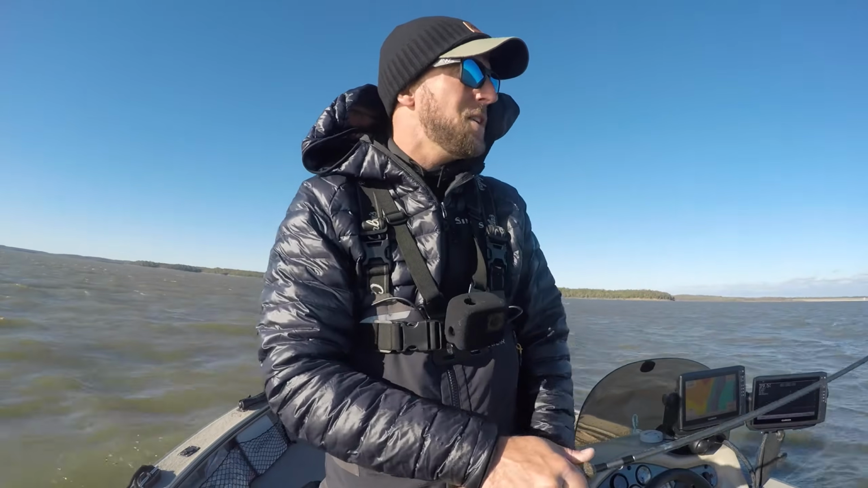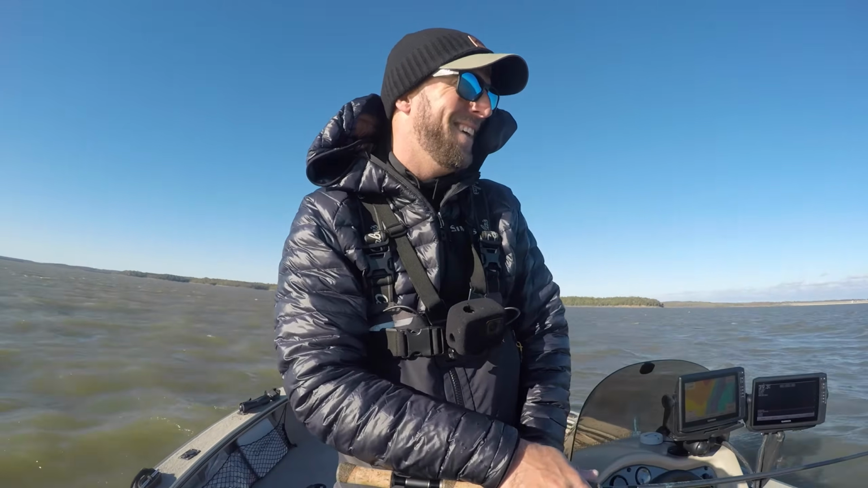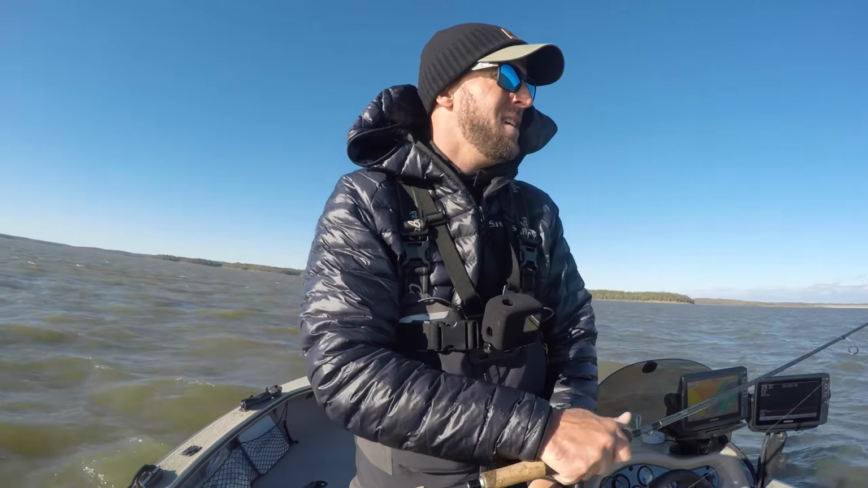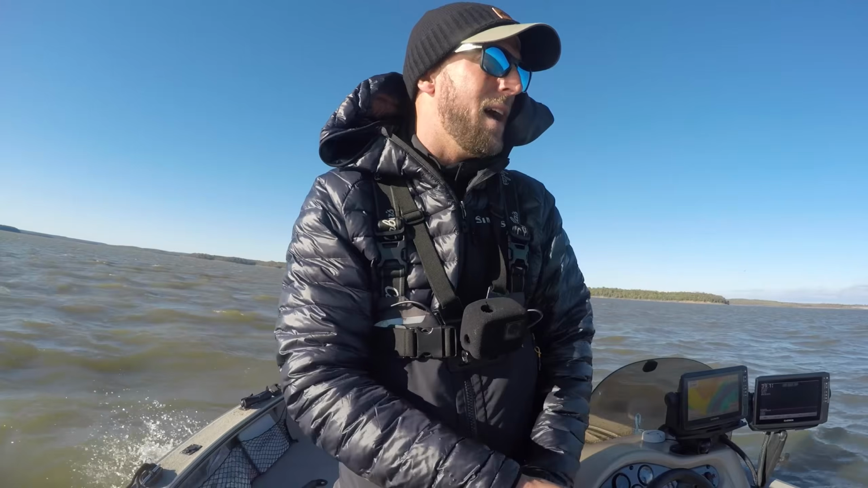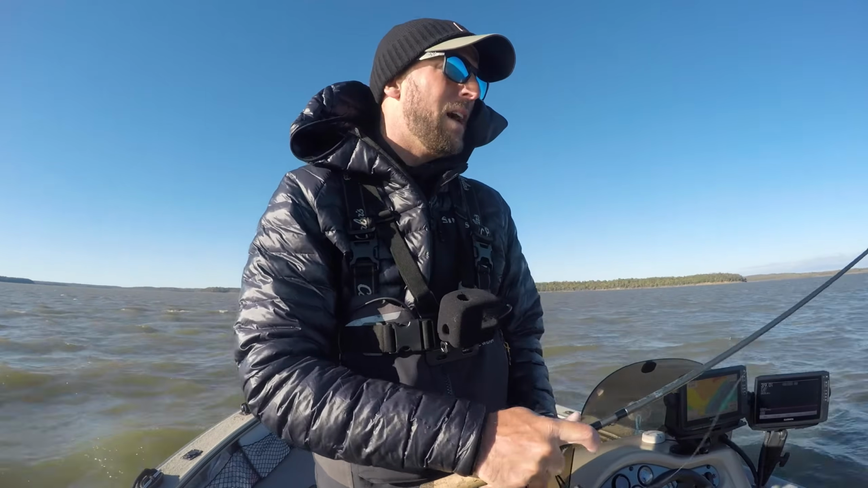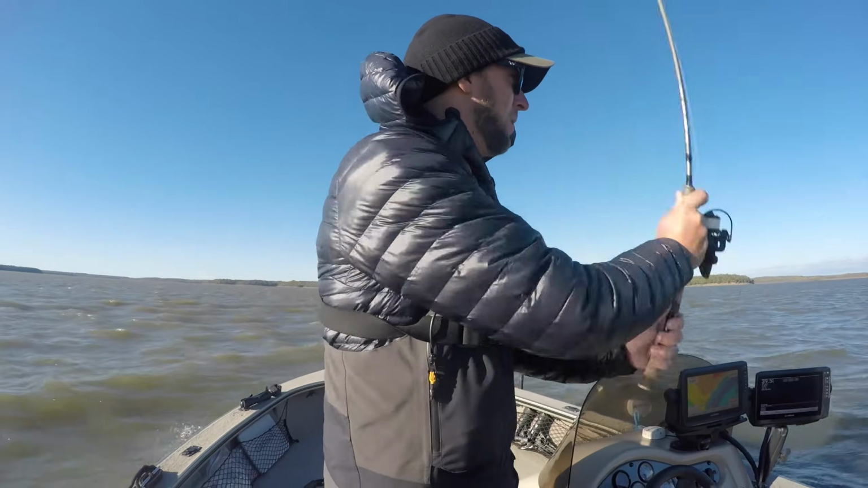Dude, this fish can't even let me do an instructional. The last couple fish have seemed to prefer the stroke. They'll hit it on the fall. That bait is just slowly drifting through the current down there, and that paddle tail is really slowing it down. So yeah, they've been nipping it on the fall. Those white bass are really liking nipping it right now.